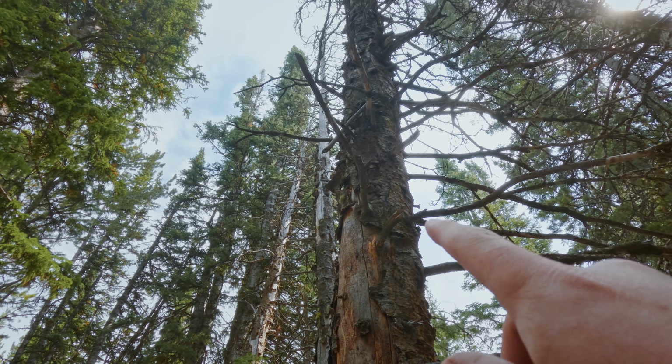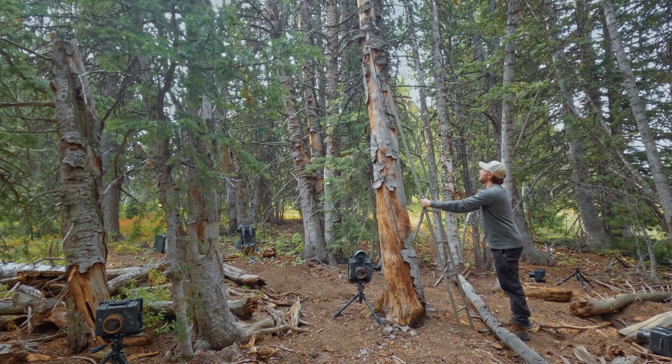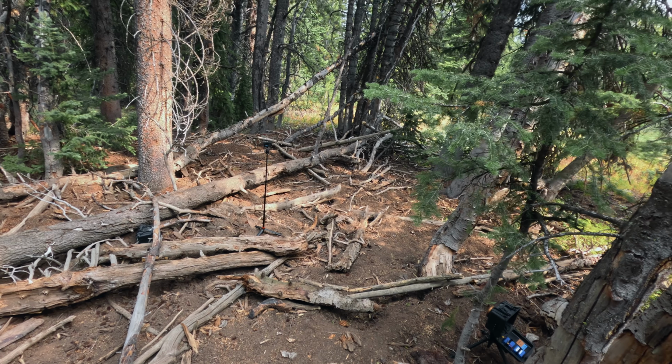Okay, now I want to get one camera up in this tree looking down. That's going to be kind of like a squirrel's perspective of the whole thing.